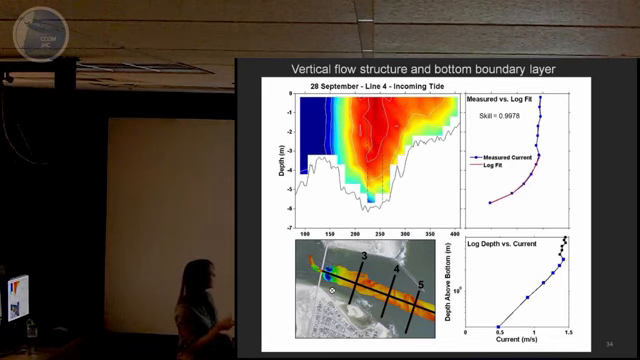You can see that in the southern portion of the inlet, the magnitudes are generally very low. Again, the colors on these represent, reds are faster currents and blues are weaker currents. The fastest current plume is right over the inlet navigation channel, and the currents are not as strong off to the northern side of the inlet, but they're still stronger than they are to the south. So we looked at the vertical structure in the area delineated by these black dashed lines.